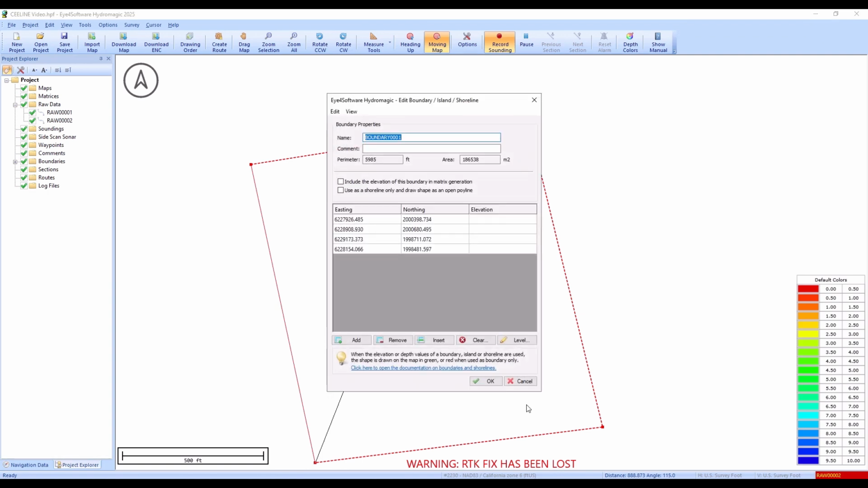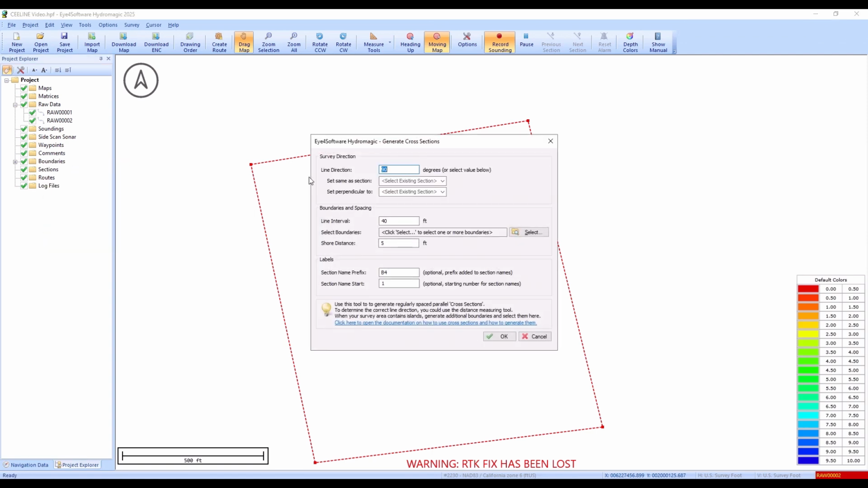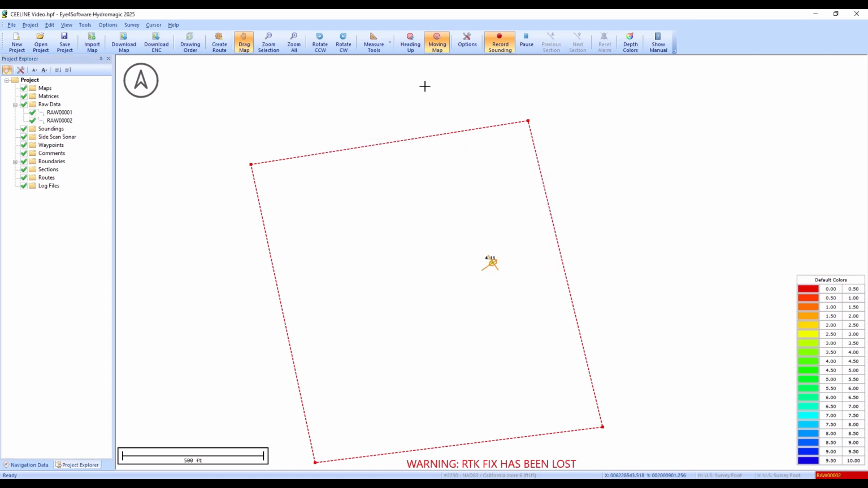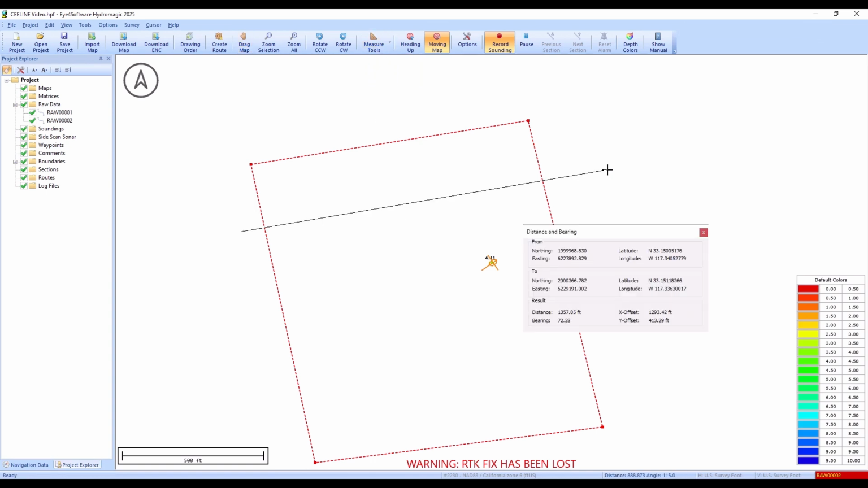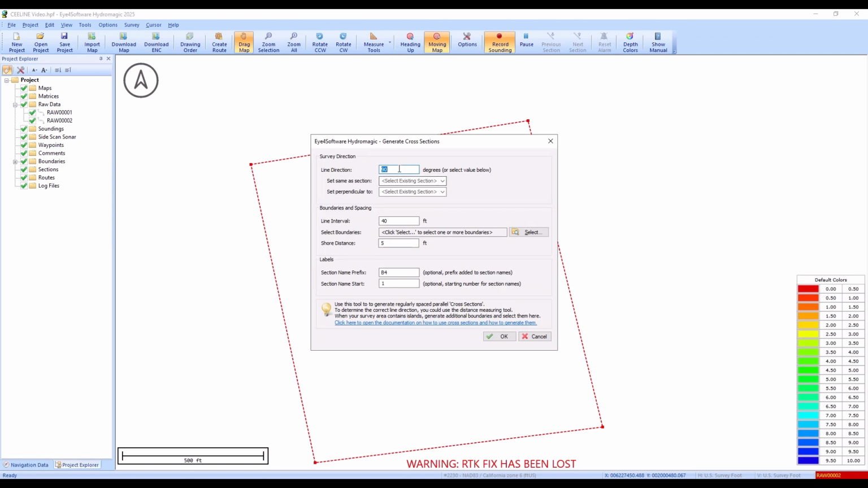So I'm going to draw a boundary, and so once I have the boundary, I can input sections into that. If I right click on sections, generate sections, I can choose the direction of the section. So here is where it can be useful to use the measure tool. I can just use the measure tool over here, activate that, and I can say, okay, well, what is that line direction? And it's a bearing of, let's say, 74 degrees. So then I can go back into my sections here, generate sections, and put a line direction of 74 degrees.